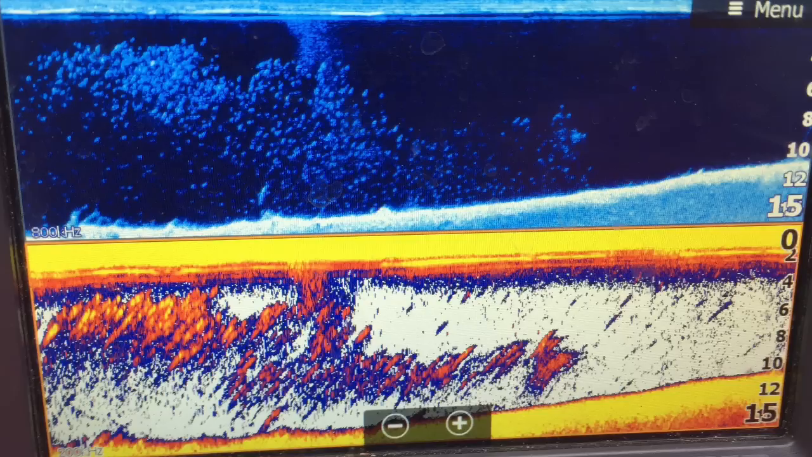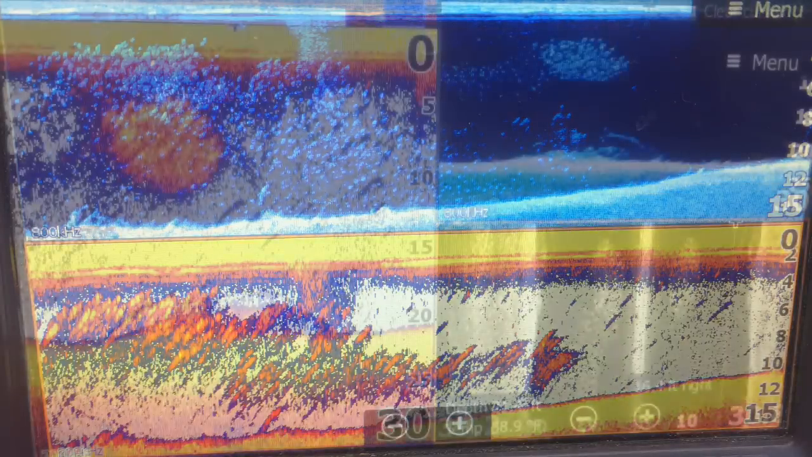This is a large shoal of roach. So this were a group of feeding roach all together in water. Really nice group of fish there. Good returns on both down and 2D sonar.